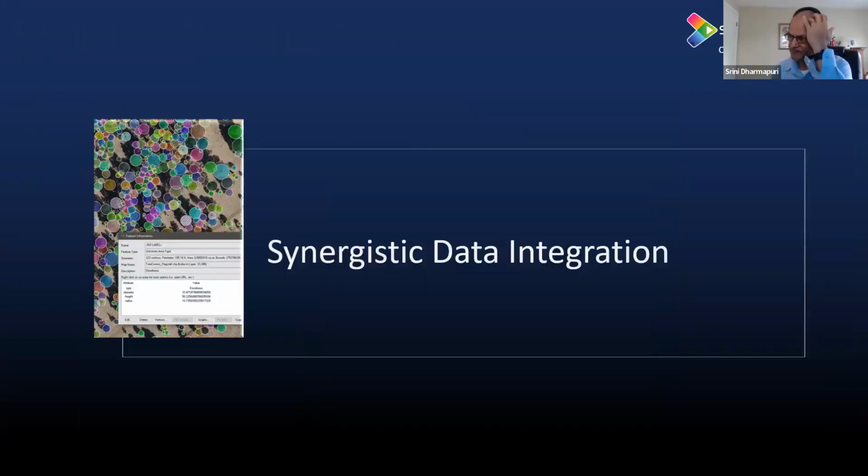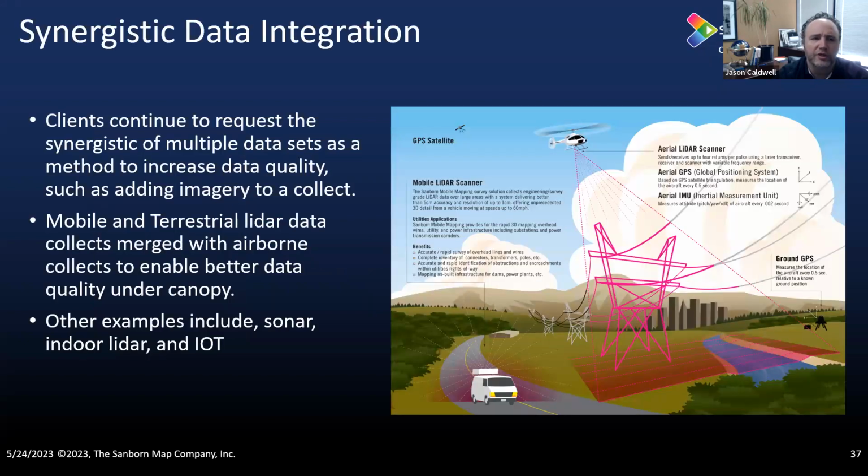Jason. Yeah, thank you, Srini. Appreciate that. So what I'm going to talk about for the rest of this presentation is really how we combine LiDAR data sets with other data sets to provide additional value. It's what we call synergistic data integration. So this discussion will flow into the discussion about data democratization, and the two really align, and that's why they're combined in this component of the presentation.